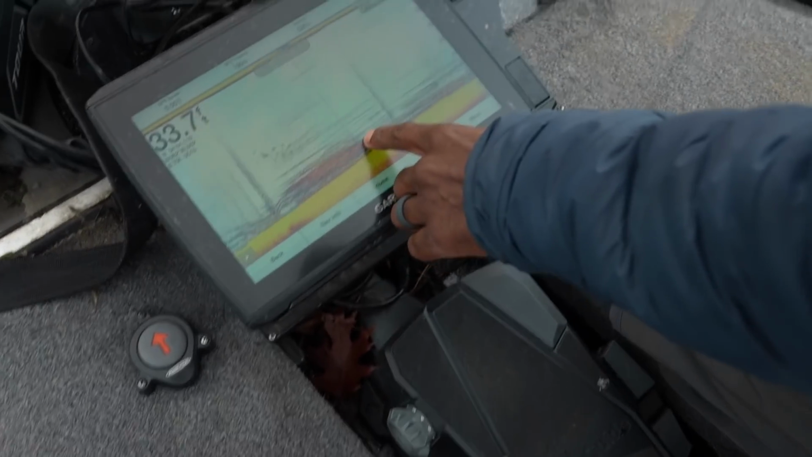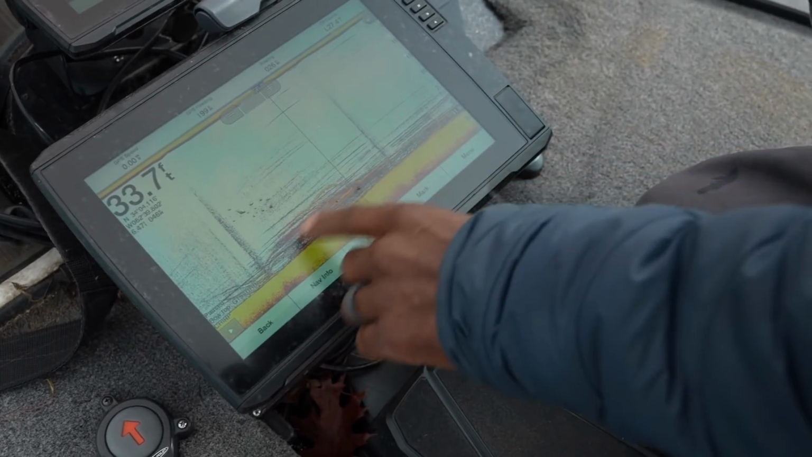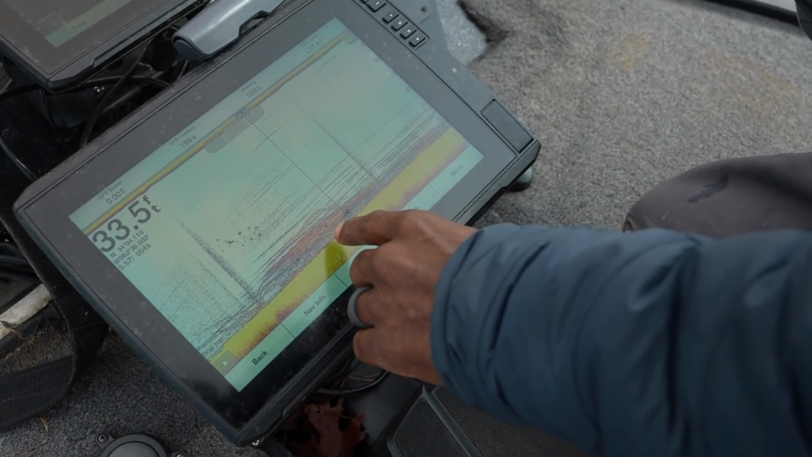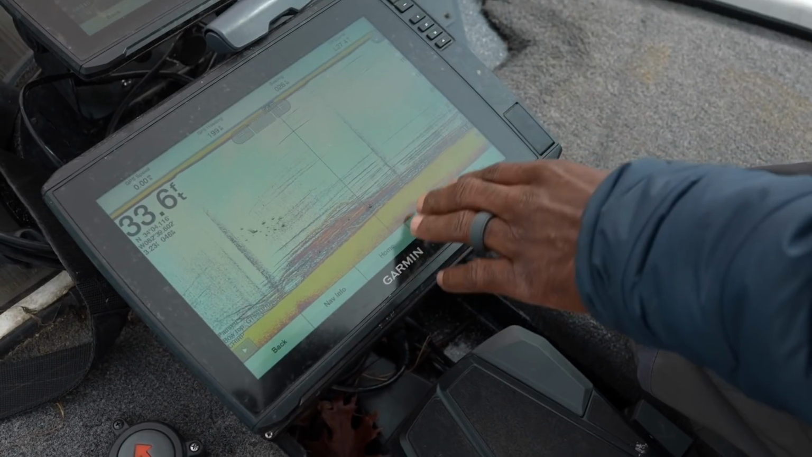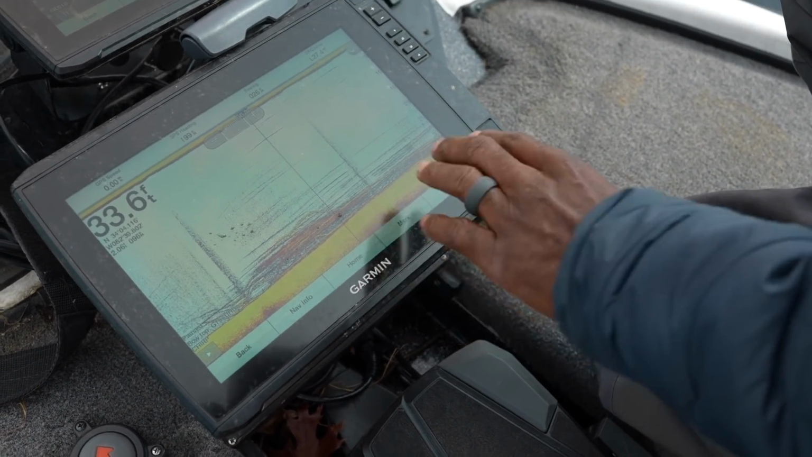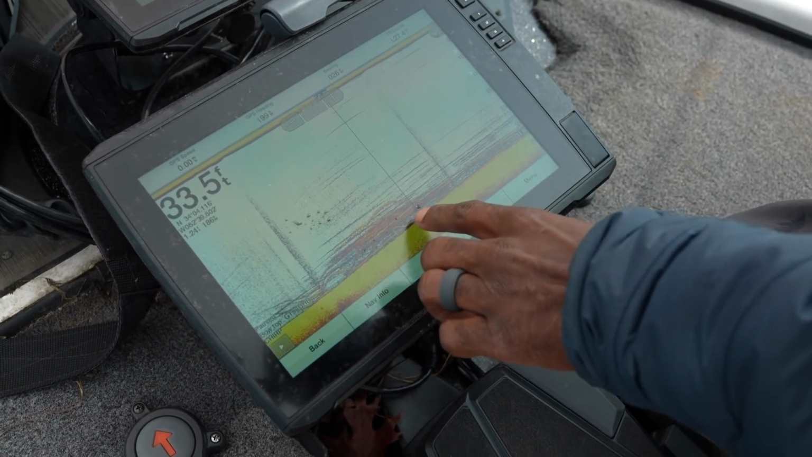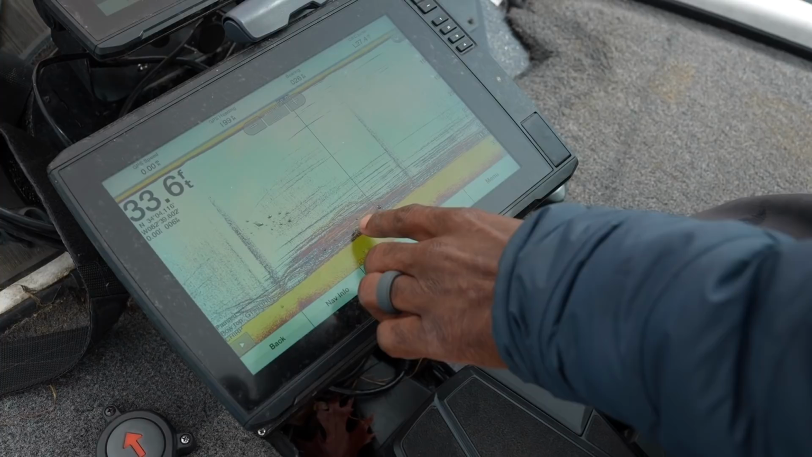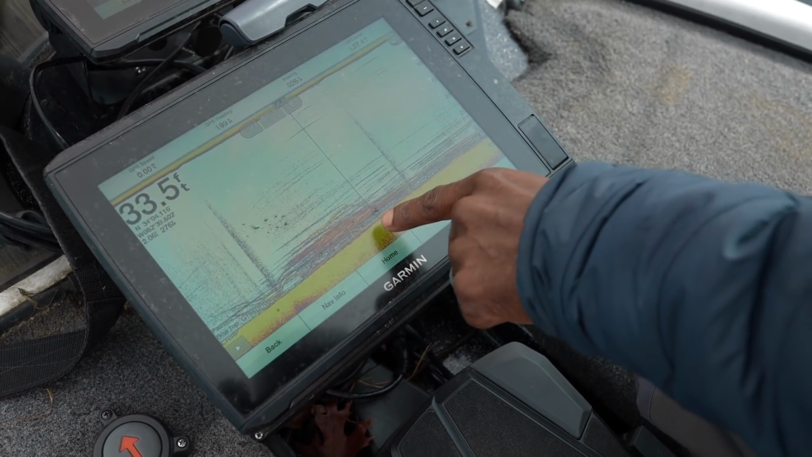You can see there's a lot of static in my graph here. You see the horizontal lines, that's the tree lines. That's what we're actually fishing. That's our structure when we're out here fishing deep, is the actual timber lines. When they made the lake, they never cleared it. They left all the timber. And you can see there's some movement inside these trees. That's the fish going in and out of the trees. That's the structure that they're using as ambush points to get to the bait.